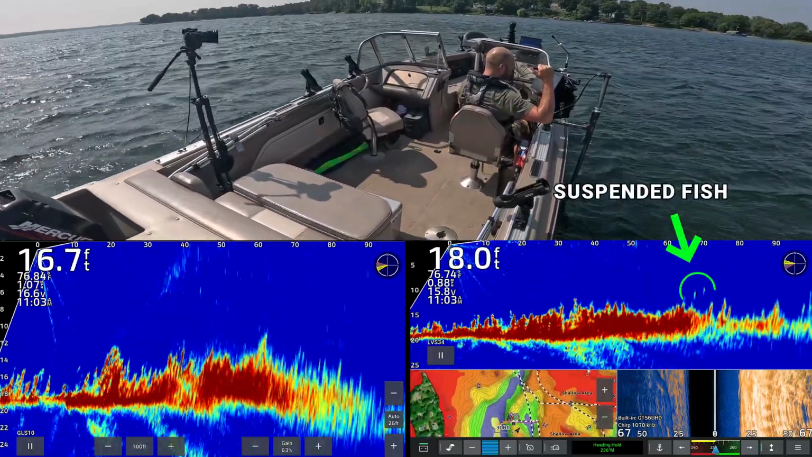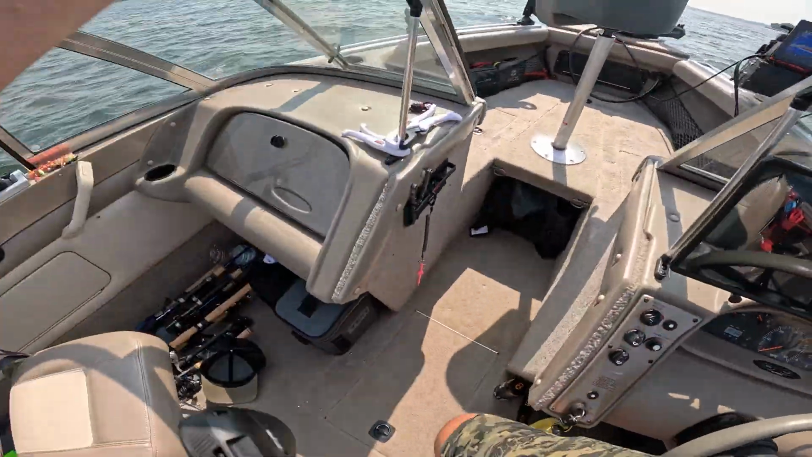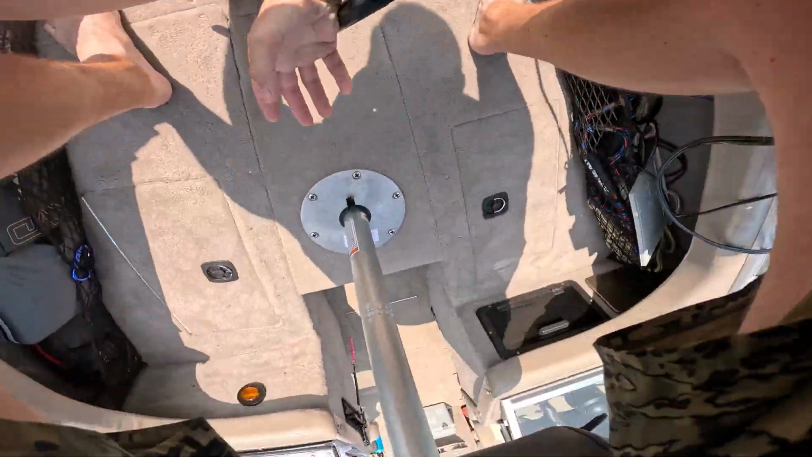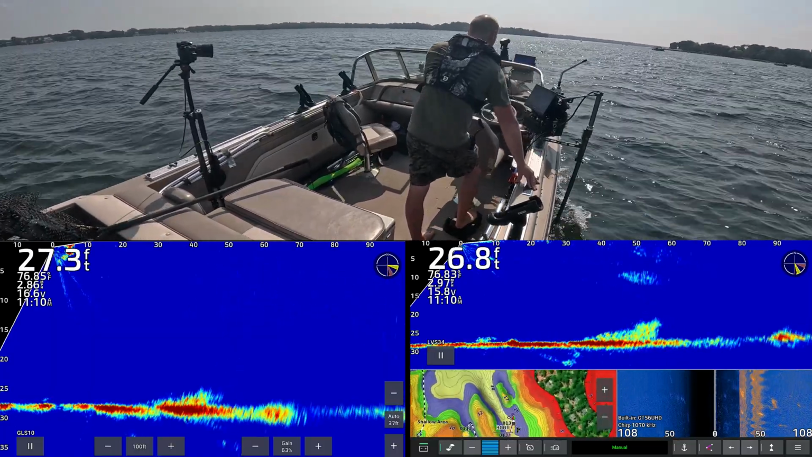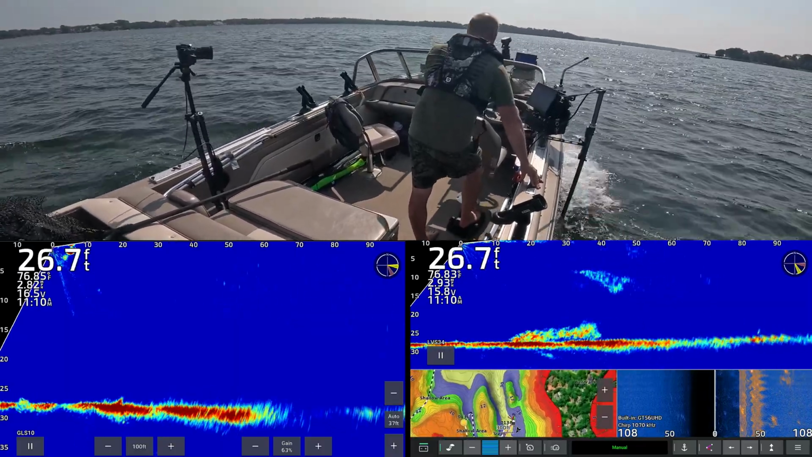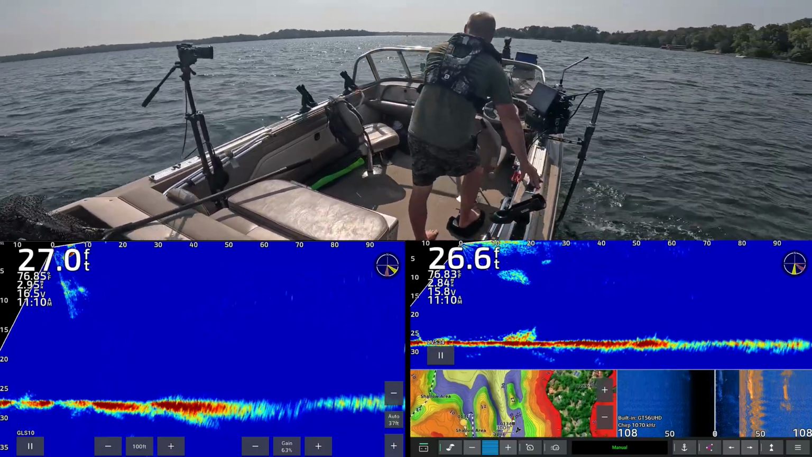Nice, nice, nice. And there's some more 70 to 80 feet out there. This is great news. What I'm gonna try to do is use my foot pedal too. So we're gonna do that today. So I got the foot pedal out, and now what I'm doing is I'm just trolling around at about 3 miles an hour. So look at all that bait down underneath us there. This is a good sign. A lot of bait out in front of us here.